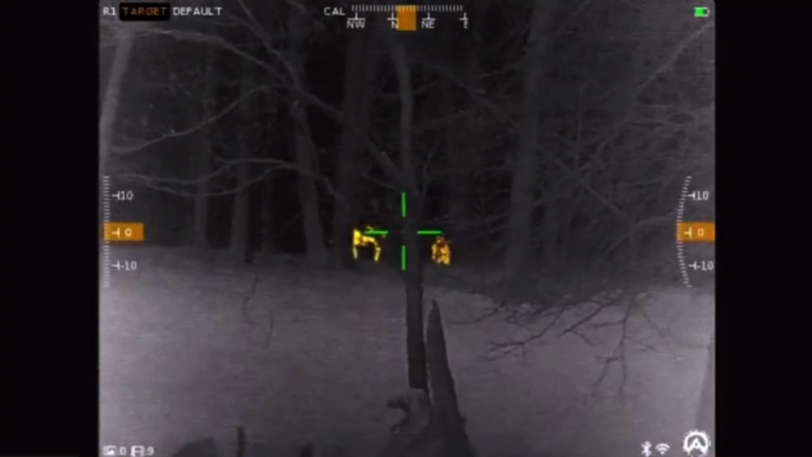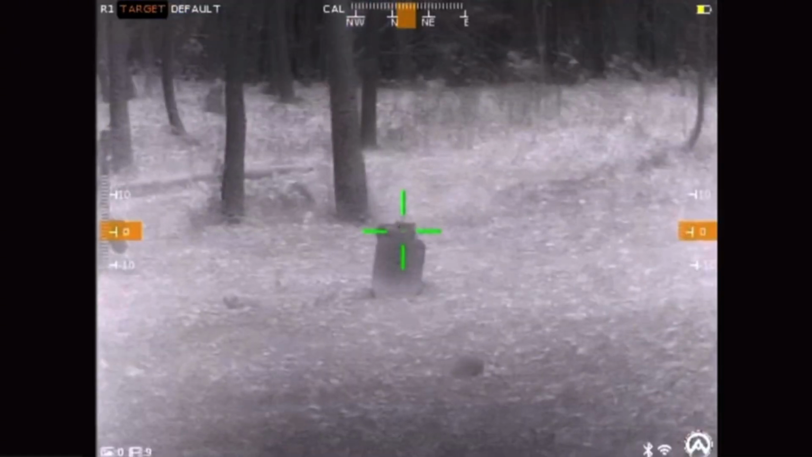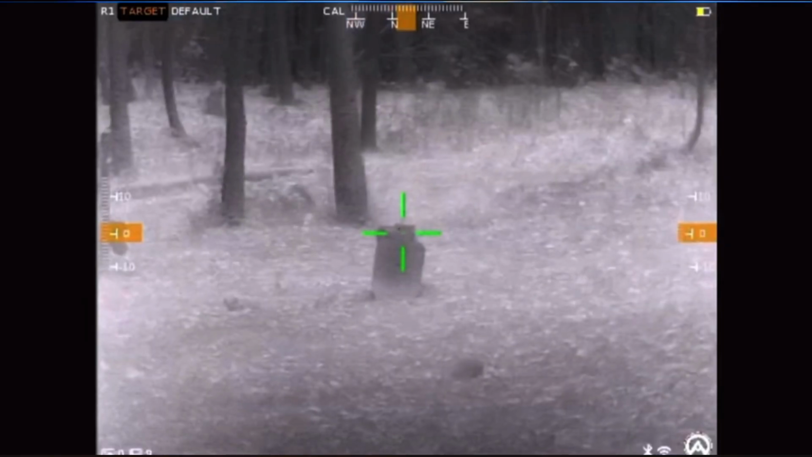You could bring the live action back home and share with friends on social media, YouTube, Facebook or Instagram. So yes, digital technology is fantastic. It brings a lot of capabilities to the old tradition of hunting and shooting, and it gives a lot more capabilities to the modern shooter and hunter where those opportunities weren't there before.